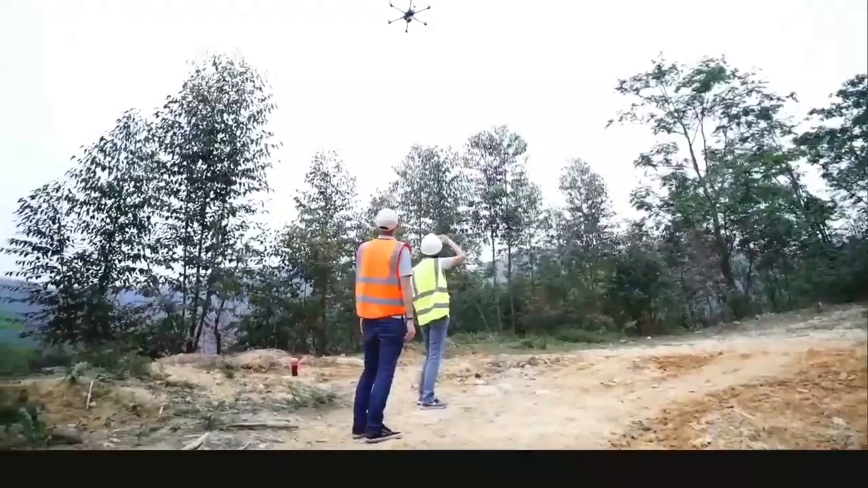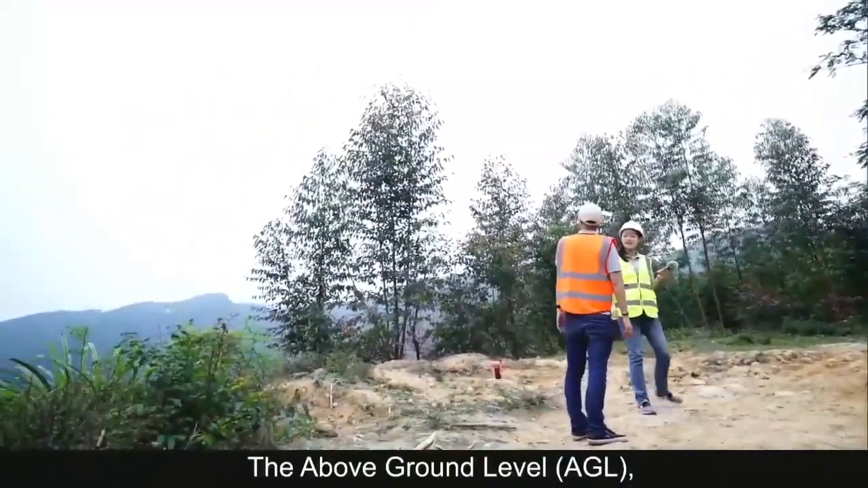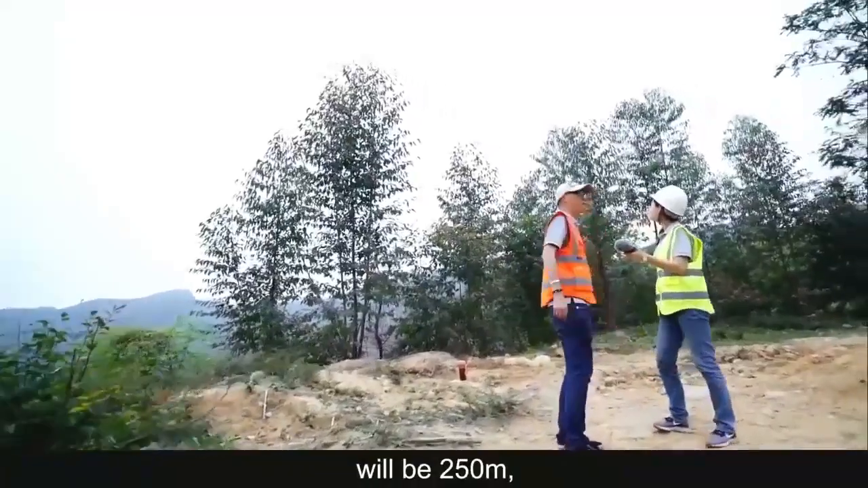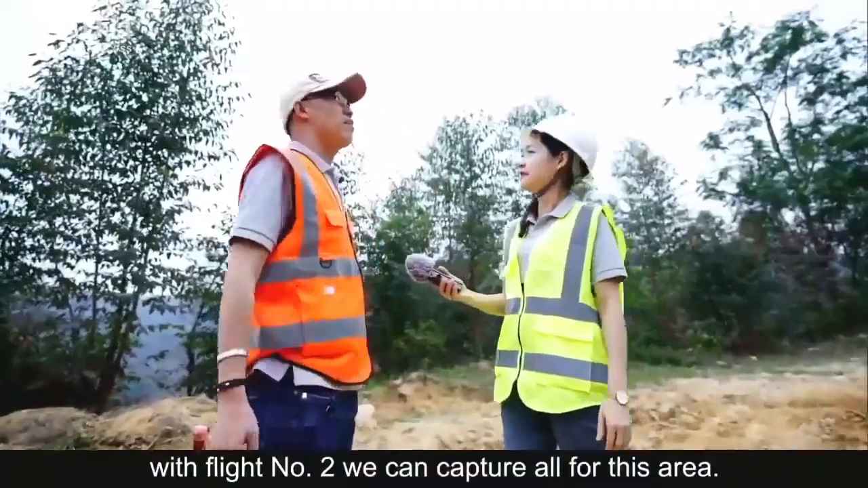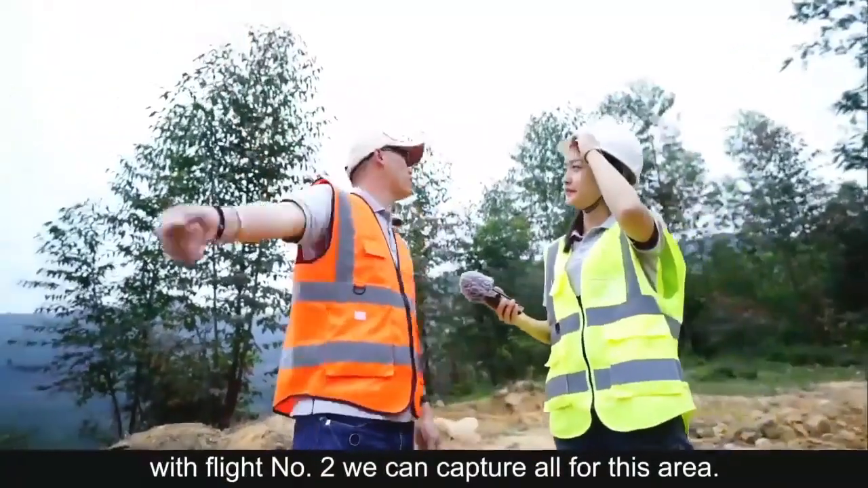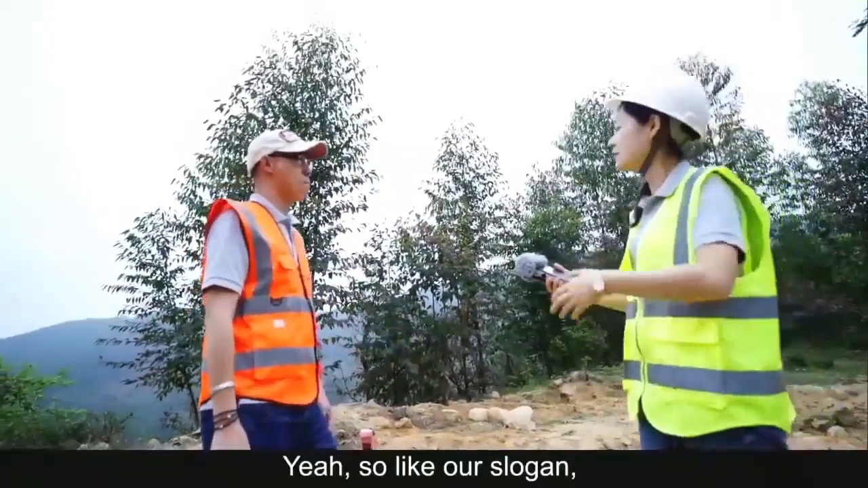AGL, above ground level, will be 250 meters. With flight number 2, we can capture all of the area. Oh, okay. So, like our slogan, fly or drive, map 3D map. You're right. You know it.